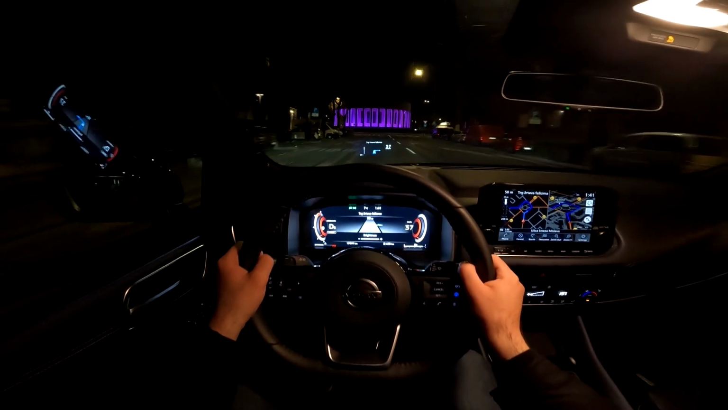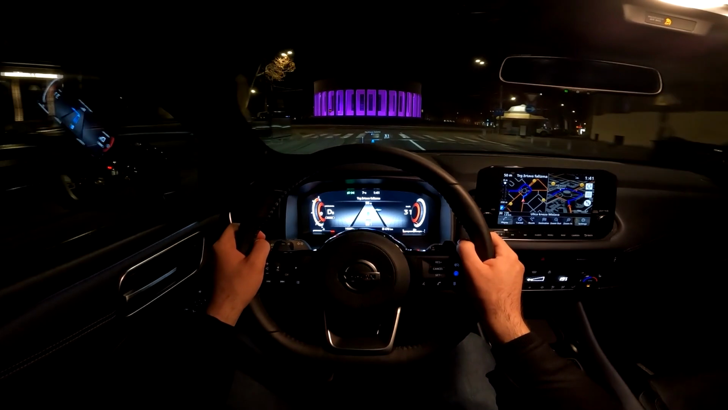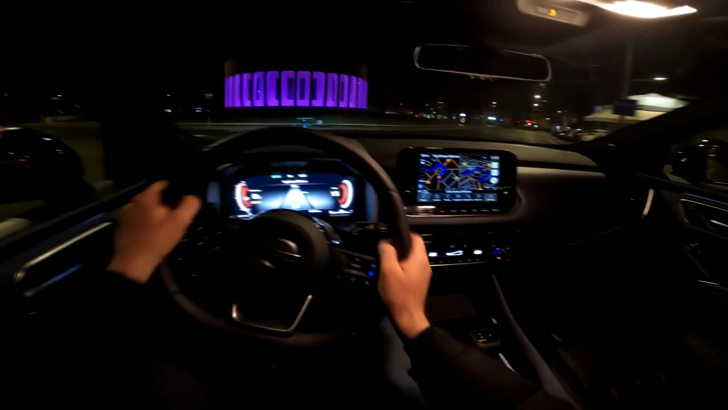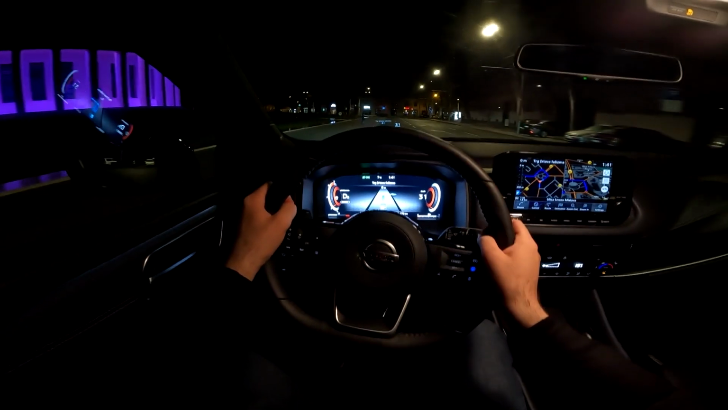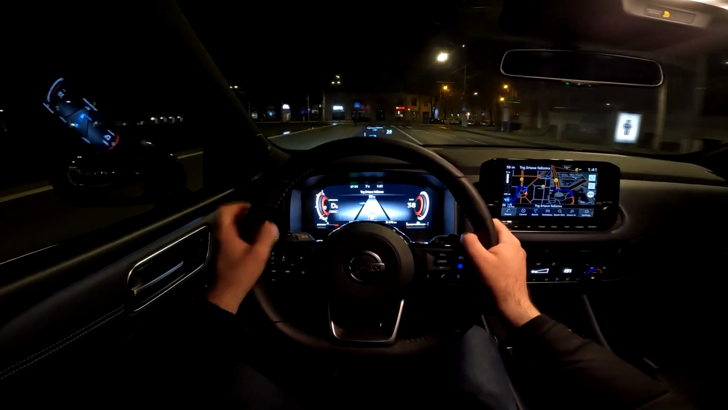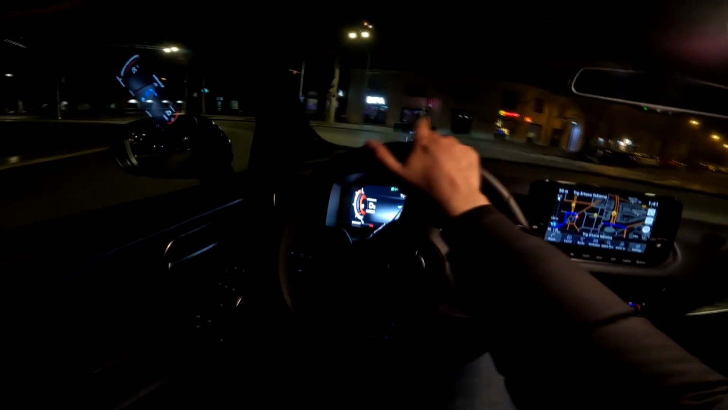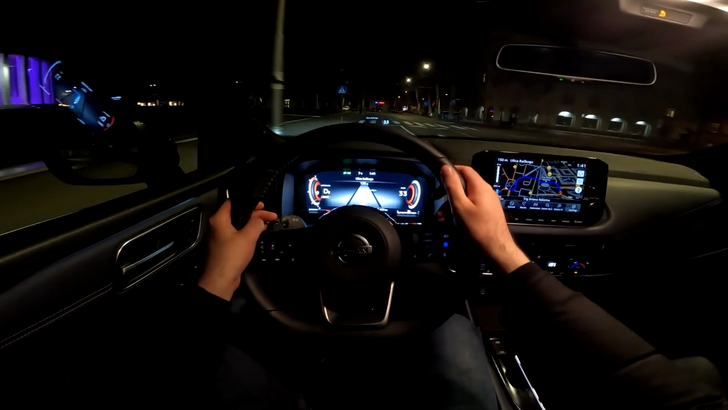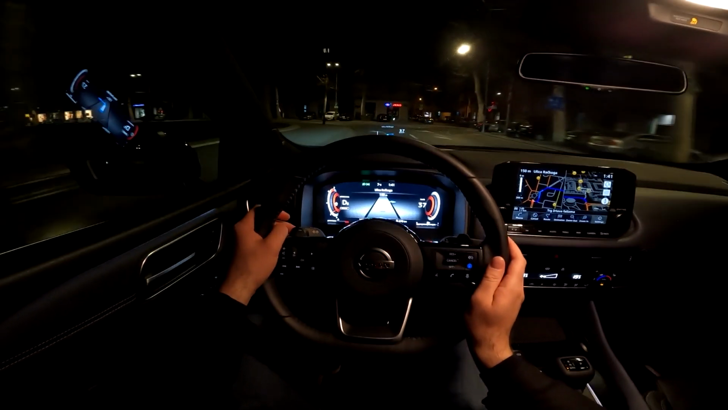And I'm not sure if the camera is catching the head-up display, but it is really a good one, especially when you turn on the navigation like I just did, because you have the arrows telling you where to go. You can also adjust what you want to see on the head-up display. So if you think that this is too much, you can just regulate and choose what you want to see in front of you.